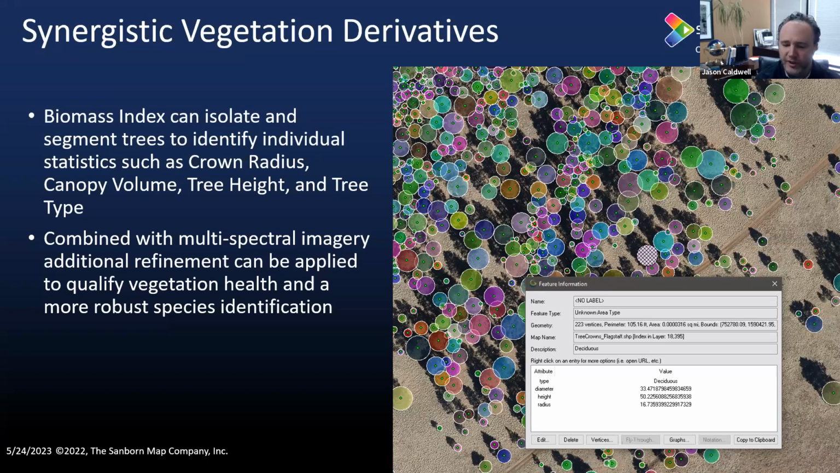For the past 20 years, Sanborn has worked in and around this type of product to provide support for understanding the infrastructure in terms of vegetation and what that canopy does to lower cost for the community associated with heat islands and things of that nature.